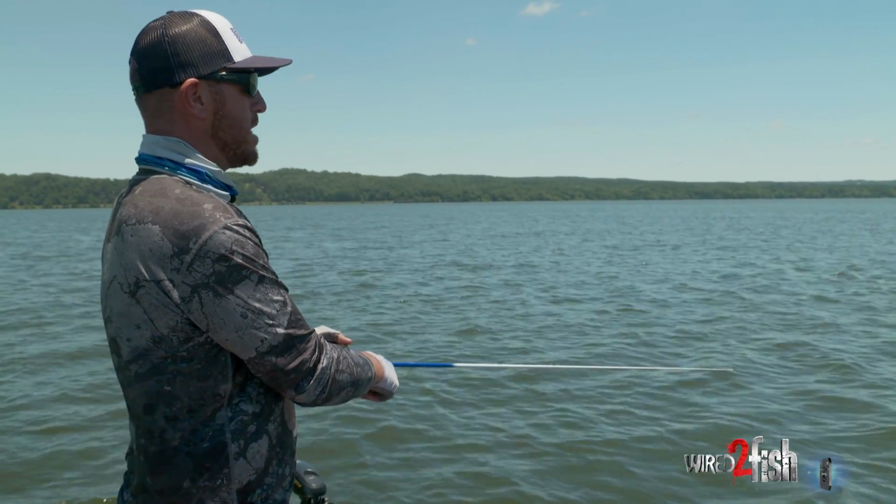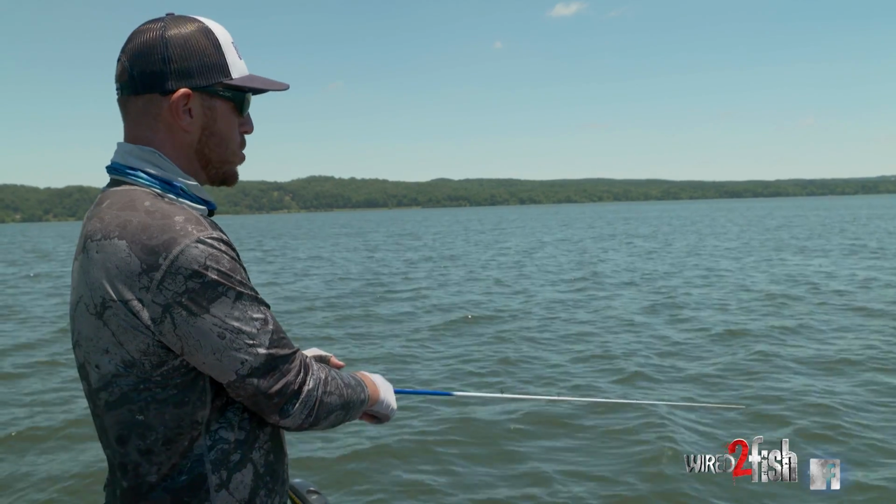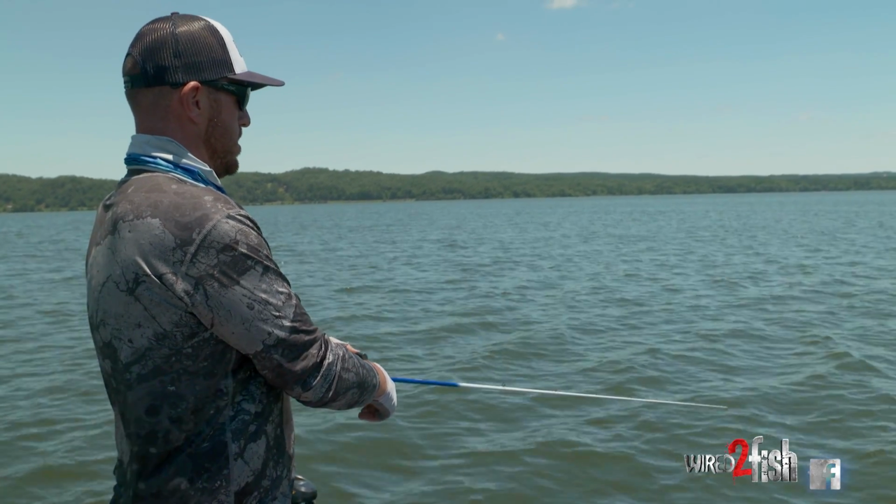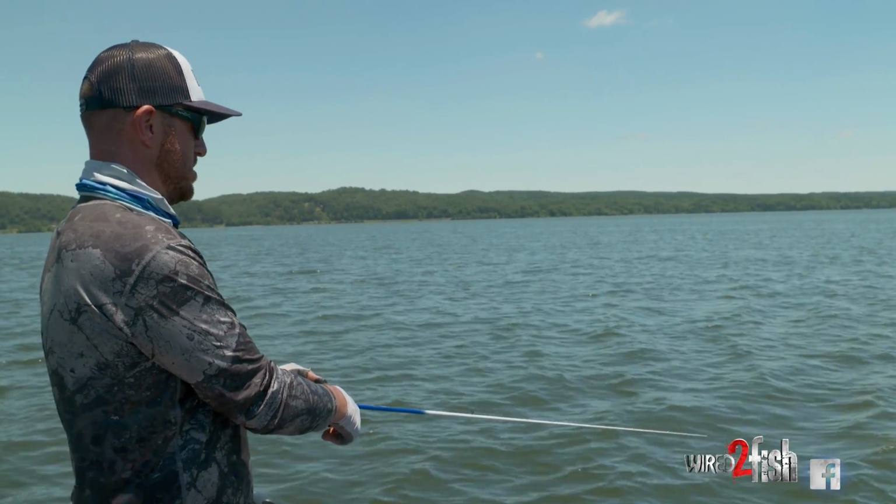Now we're just going through the rotation. Now that we've located the school, we started with the finesse applications. Now we're sort of rotating through a couple different baits to see what is the best technique in getting those bigger ones to bite or more of those fish to bite. And so far, it's not been too bad. 2 casts, 2 fish, it's pretty good.